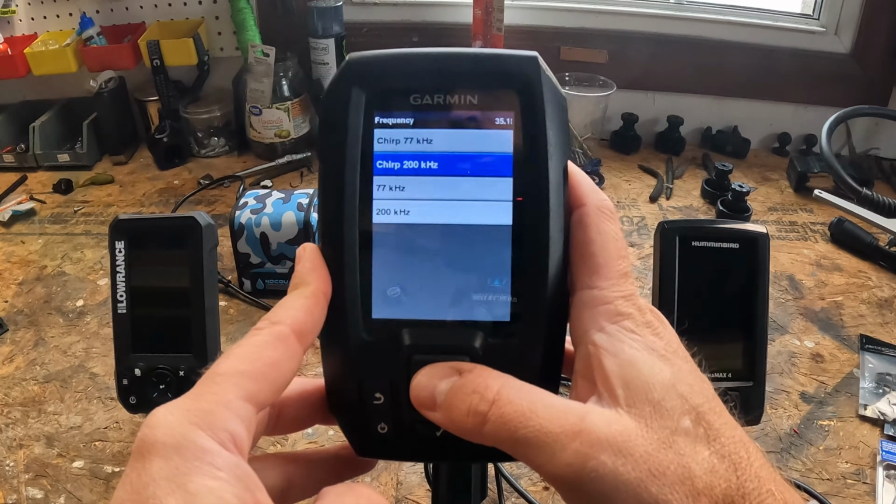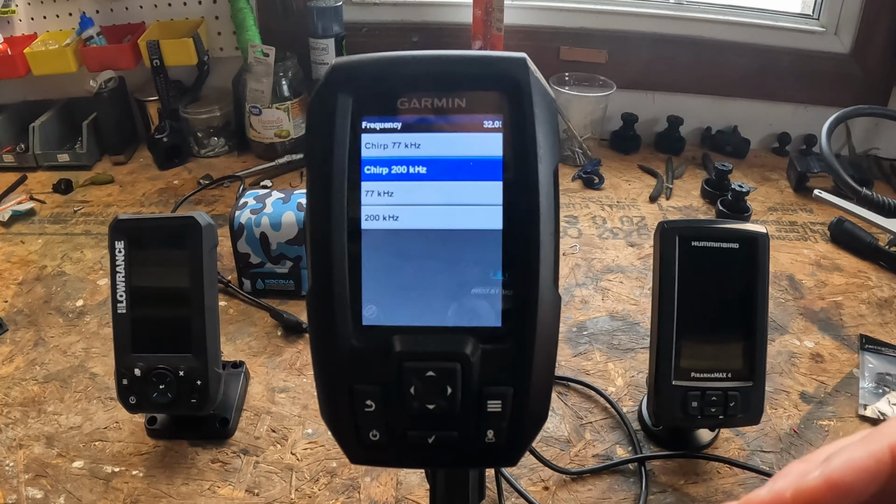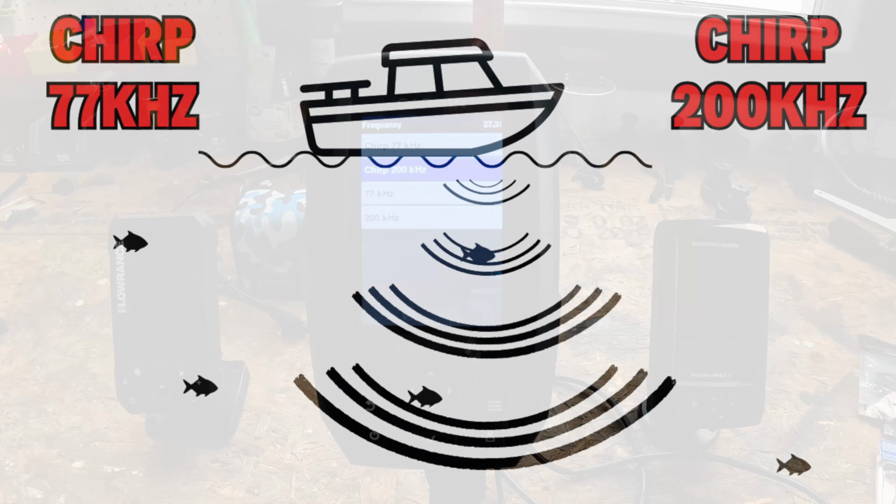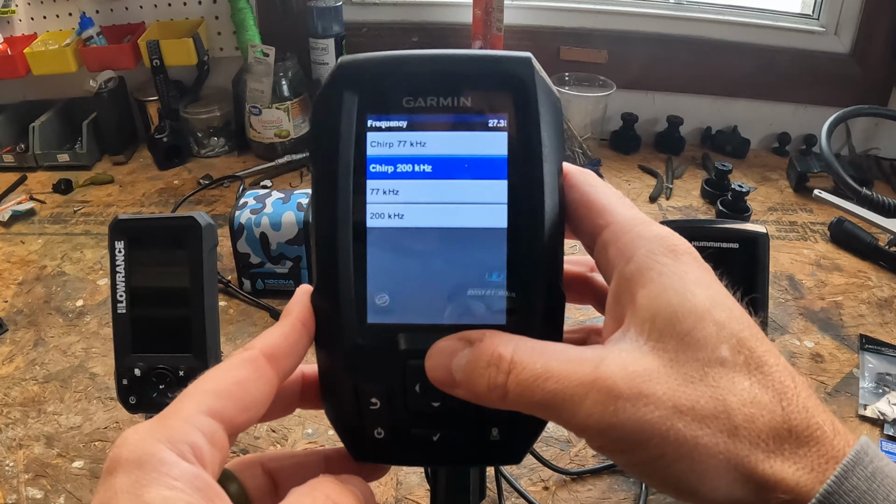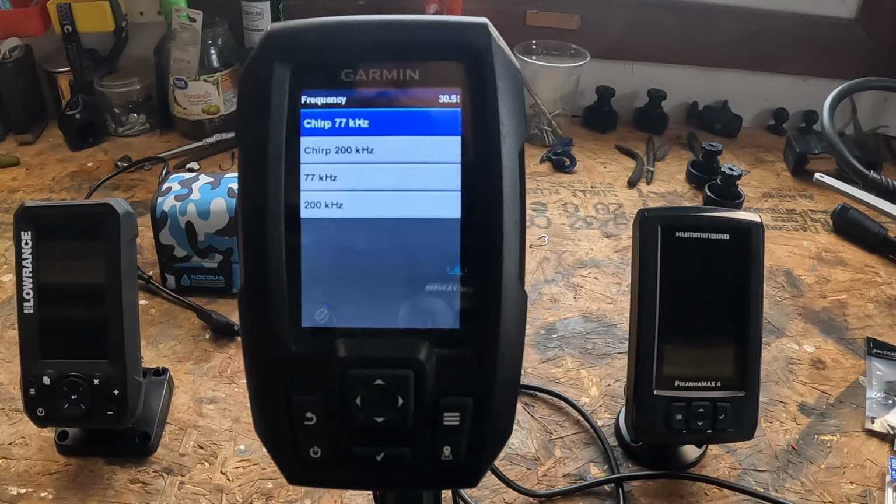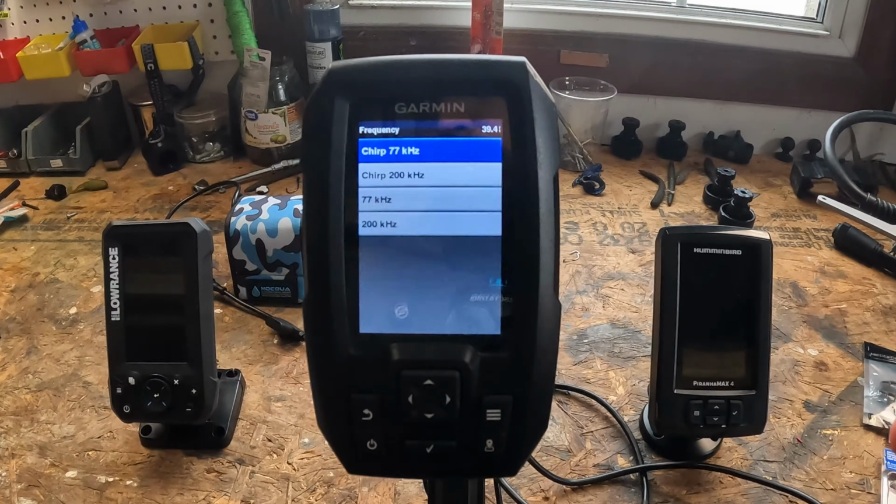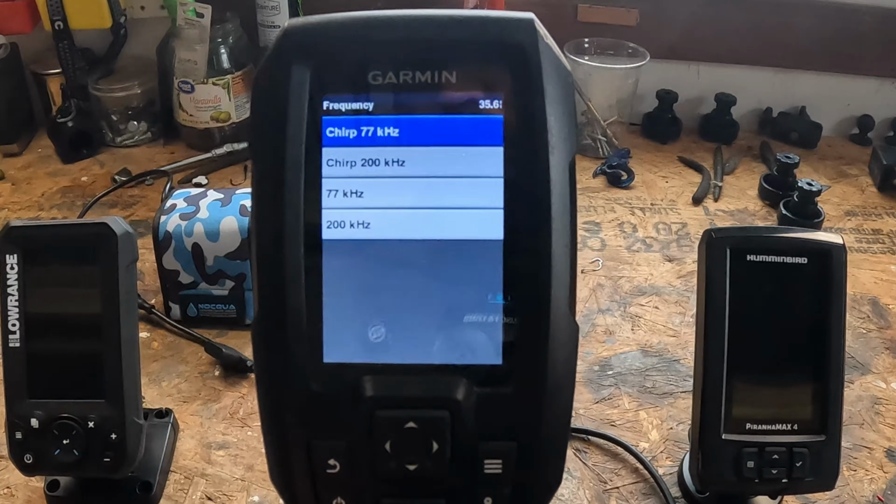If you go up to 200 kilohertz CHIRP, this is roughly the same degree cone as a traditional 200 kilohertz, but it sweeps a much broader range, roughly 150, I believe, to 240 kilohertz. So it's going to produce cleaner arches, better target separation, and clearer returns in clutter and around bait. And then CHIRP 77 kilohertz is roughly the same 45-degree cone as the traditional 77 kilohertz. However, it sweeps across a broader spectrum of frequencies, roughly 70 to 110 kilohertz, I believe. And really what it's going to do is pick up fish better on the edges of the cone. It's great for 20+ foot depth where you want that maximum coverage.